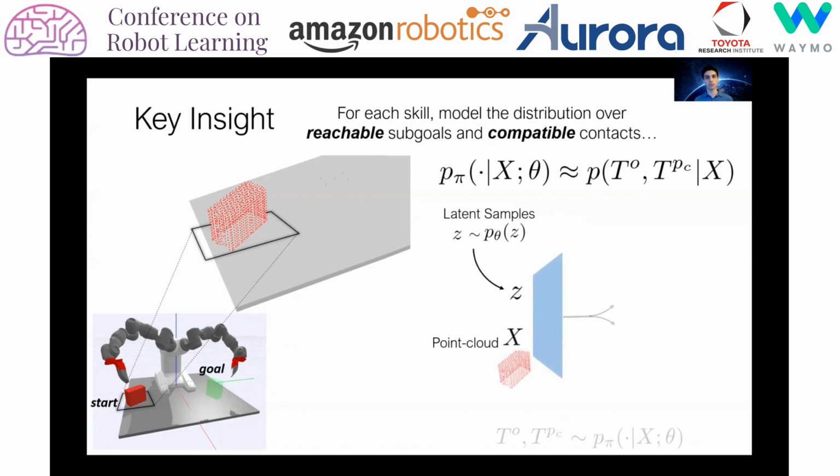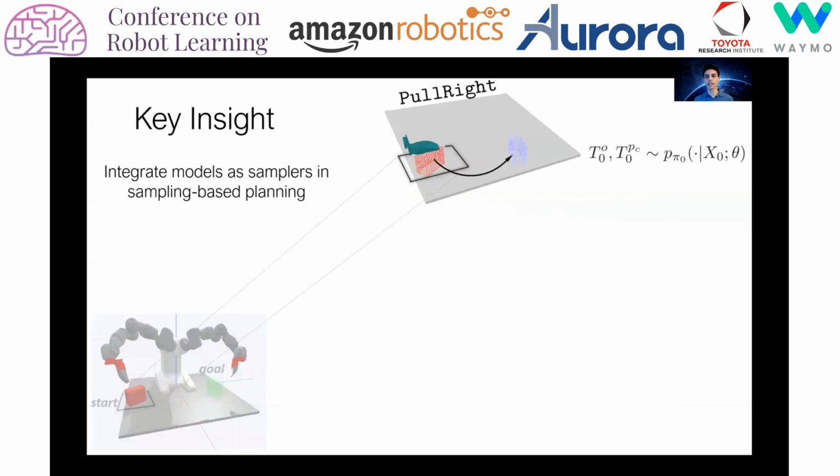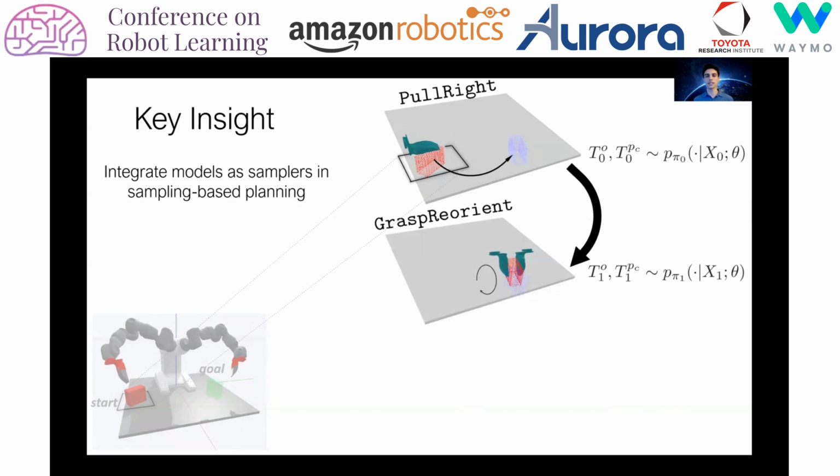Our key insight in this approach is to learn a model for each skill, which is trained to map an object point cloud to a distribution over subgoals that are likely to be reachable and over contacts that are likely to be compatible with the skills and enable reaching the sampled subgoals. We then integrate these samplers into a sampling-based planning algorithm to enable multi-step reasoning directly using the object point cloud.